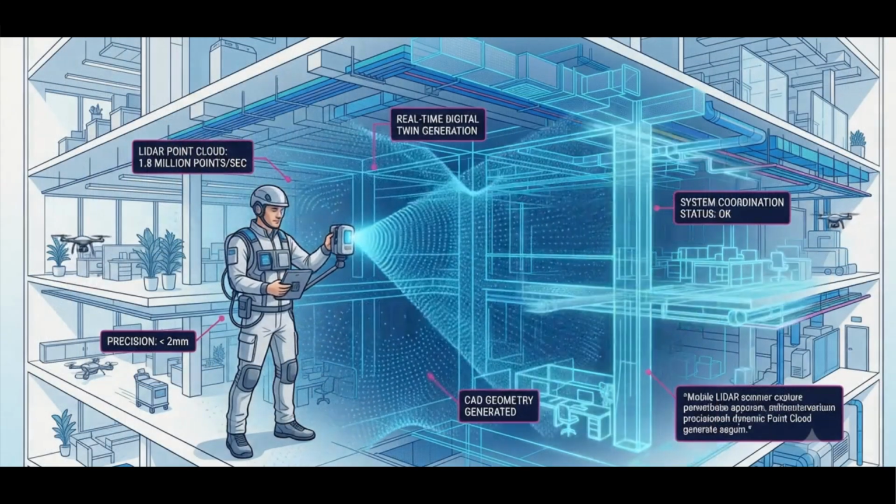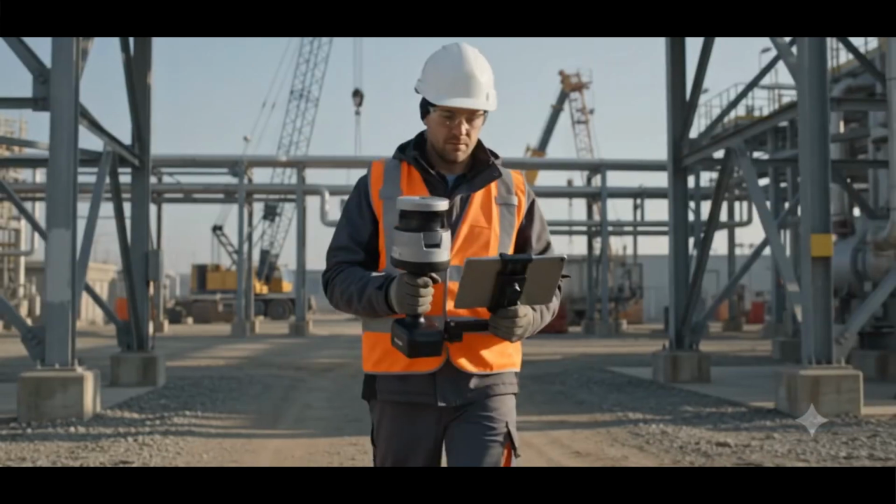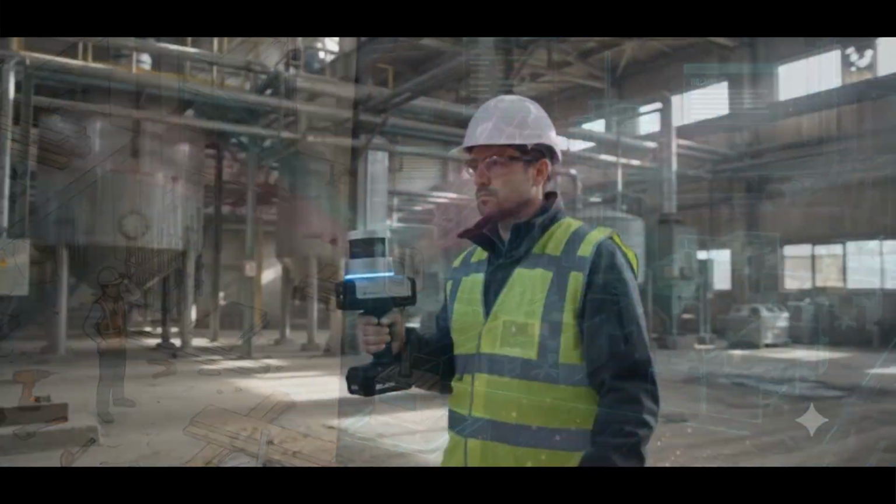At Synthesis VDC, we replace the guesswork with advanced mobile LiDAR technology. We walk your site and instantly capture the physical reality, converting chaotic spaces into a millimeter-accurate digital point cloud.